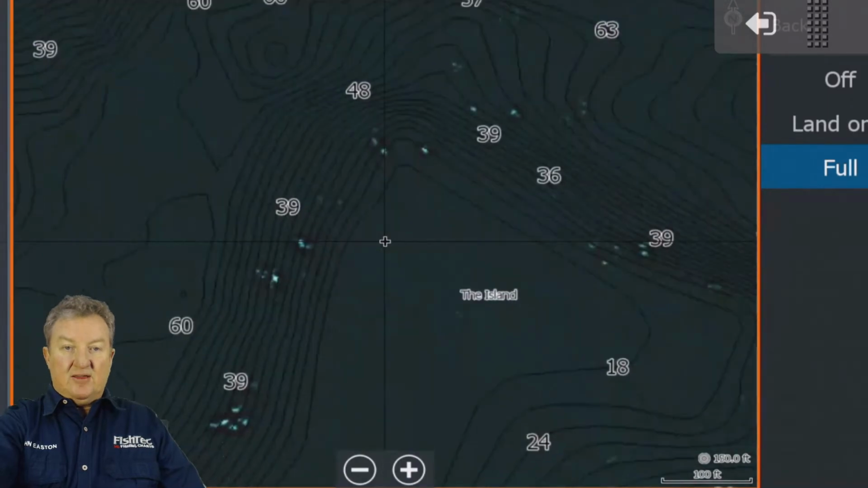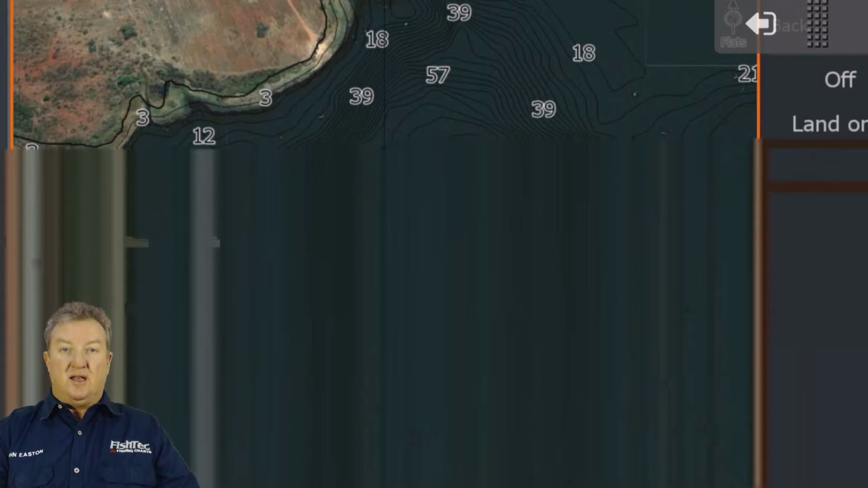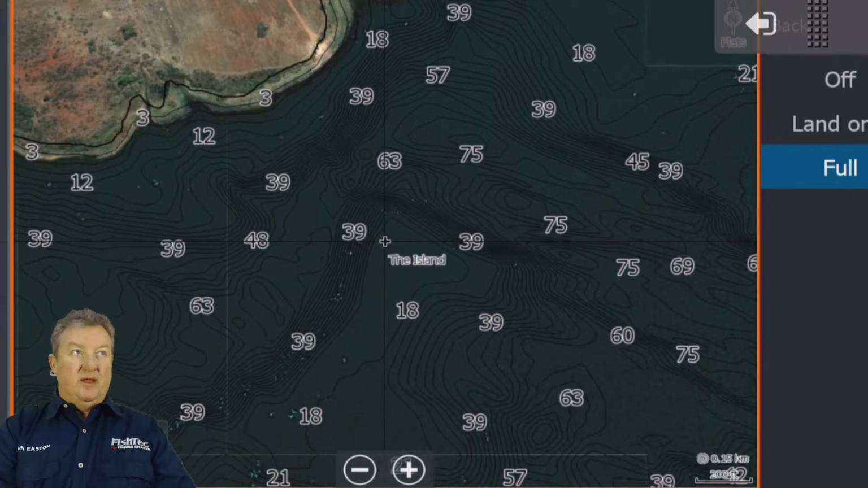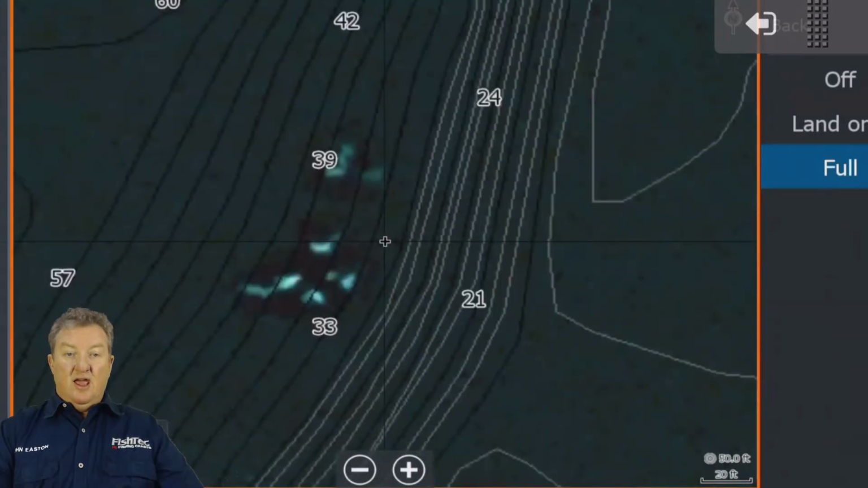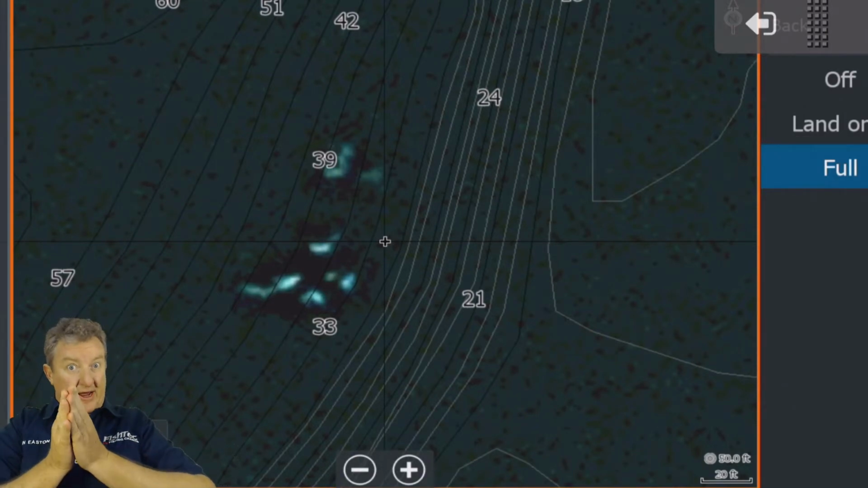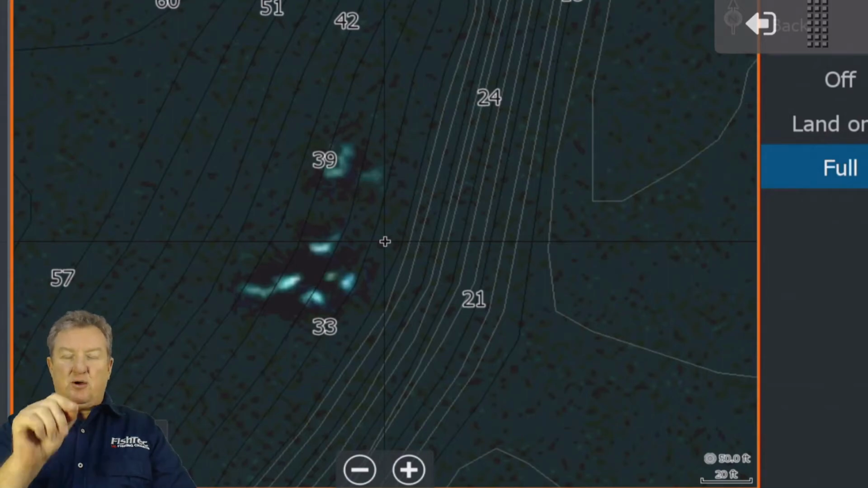Now, let's say the guys never had these charts before. This is the normal satellite chart that I see most of the guys are using. I want to tell you something about this satellite chart that is fantastic. It is incredibly accurate. I was driving up on these trees. You see these big nasty trees here? I was driving up on them to see how accurate my satellite chart is compared to actually on the water. And I can tell you, it is spot on, spot on.